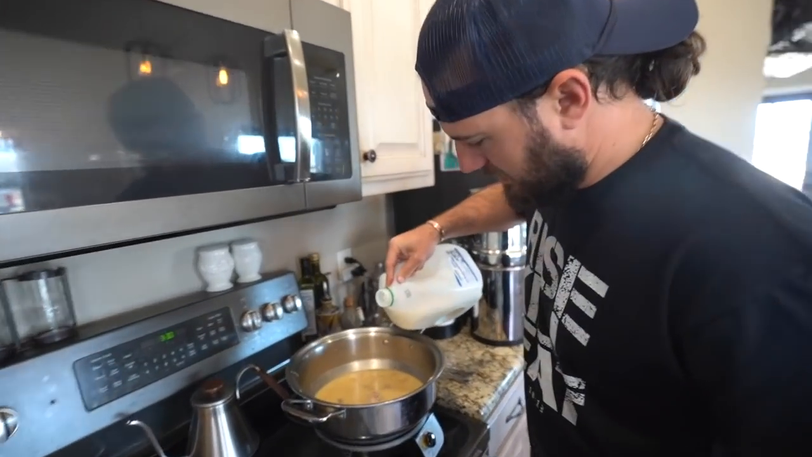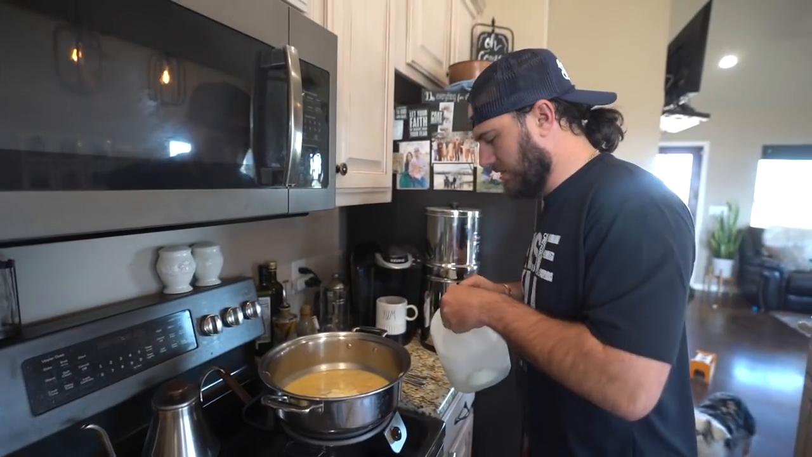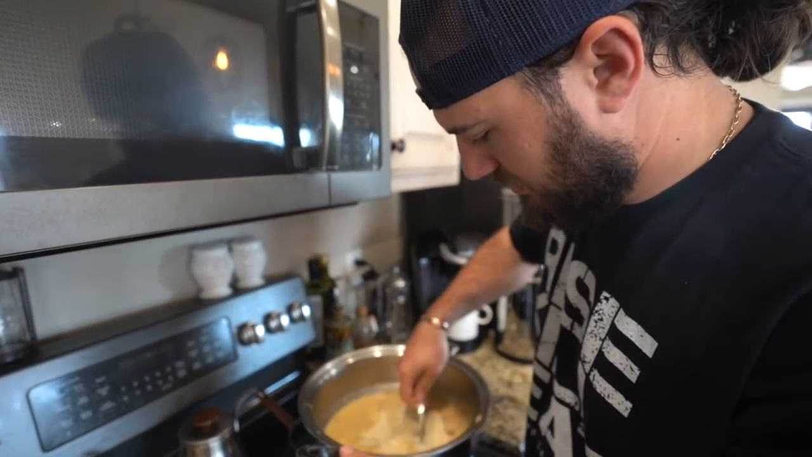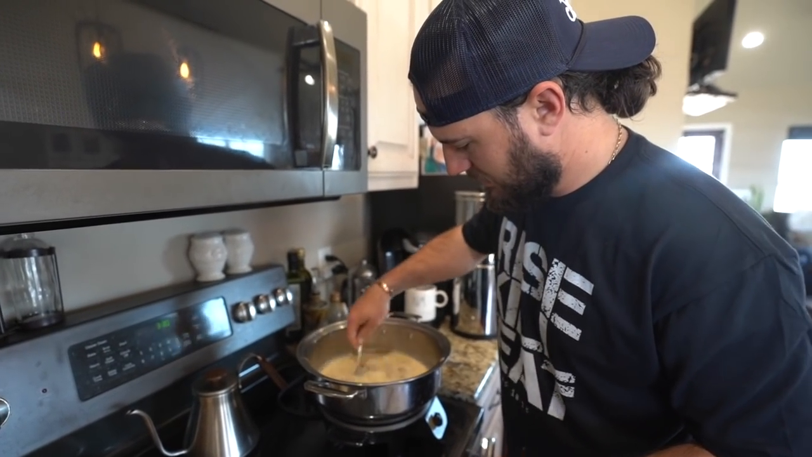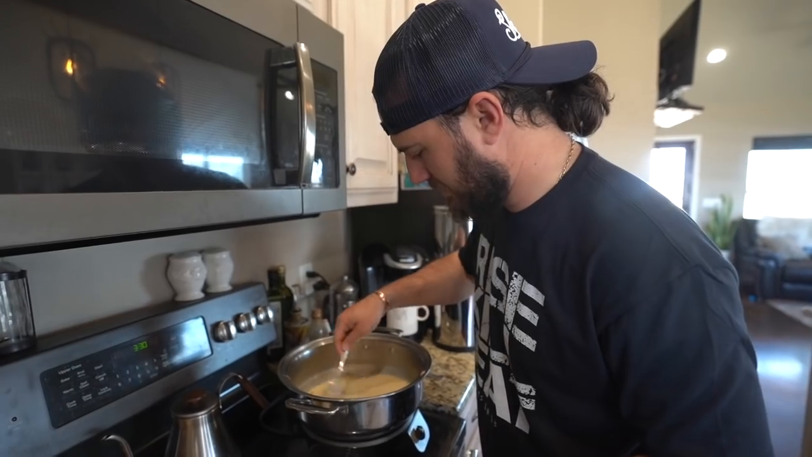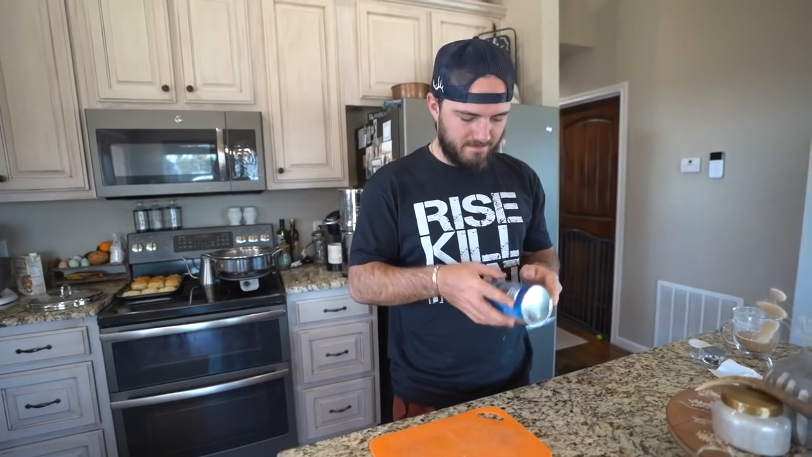So I'm gonna add a little milk. Angel said that the biscuits are gonna soak up a lot of that liquid, so we'll mix that milk in. It's already a perfect consistency, but we'll let this start cooking up, and I'm gonna add a little more black pepper in there too. We love black pepper, so add that in there, and we'll start cutting these biscuits up.